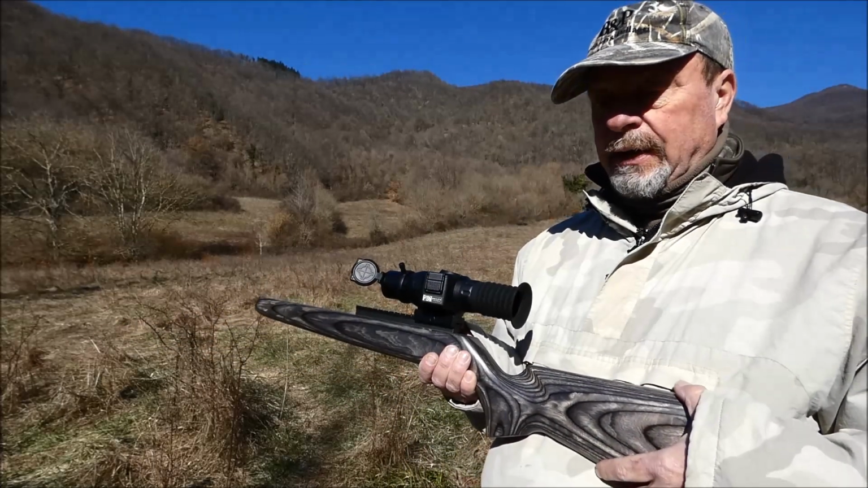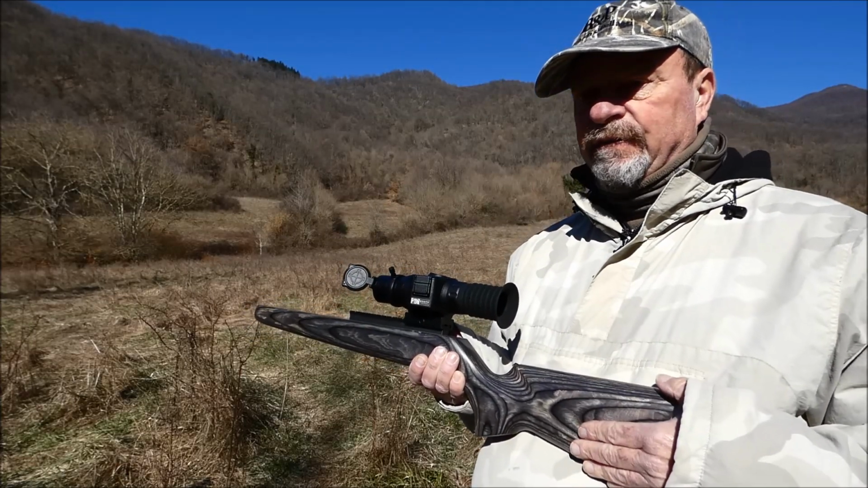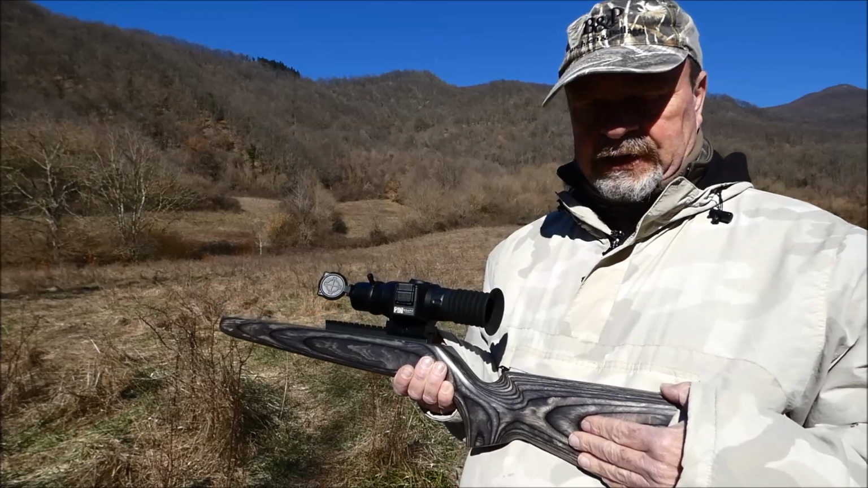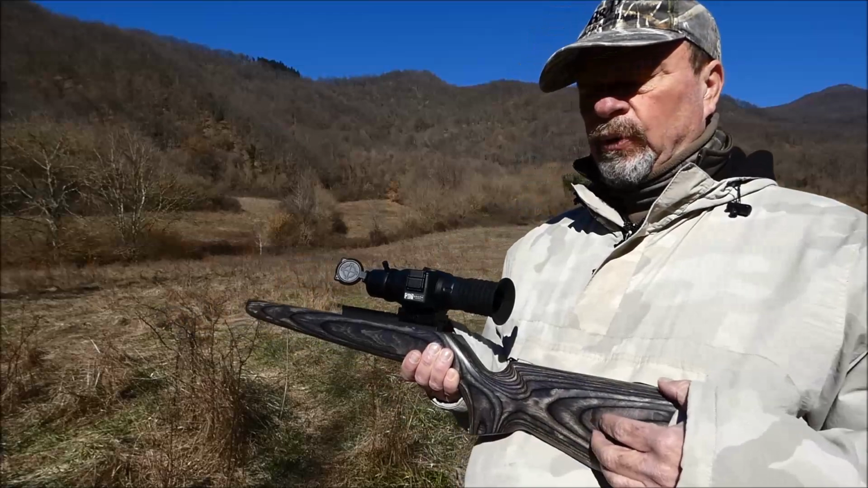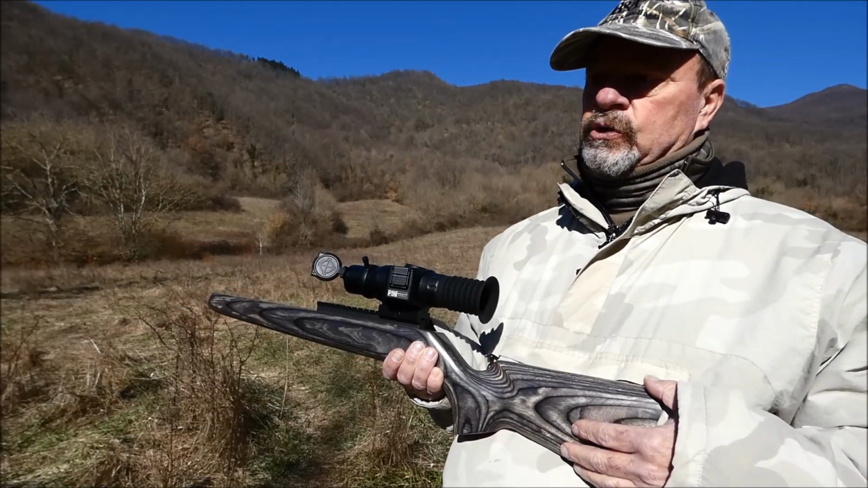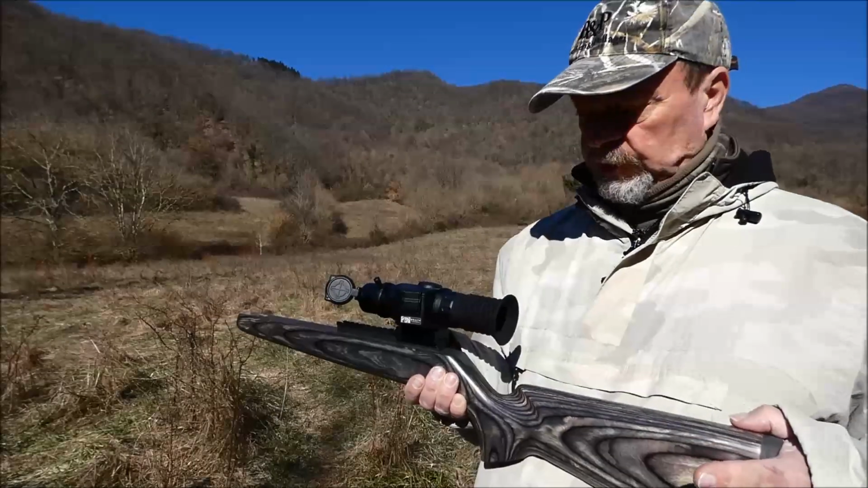And you can have a combo that is very fast on the acquisition of the target, and this is one of the most important features I have strongly appreciated of this Wraith thermal unit.